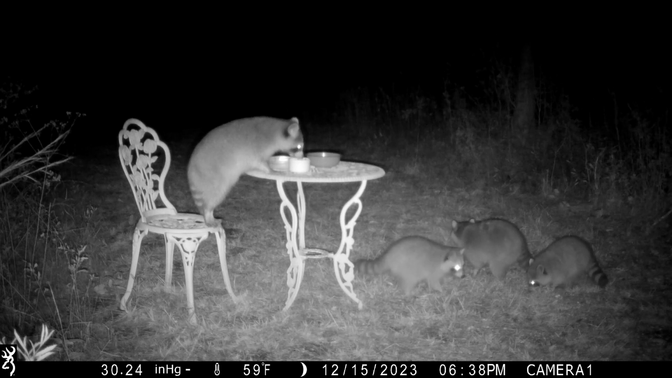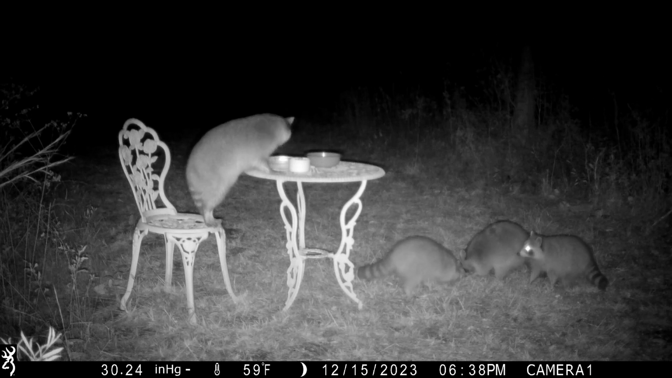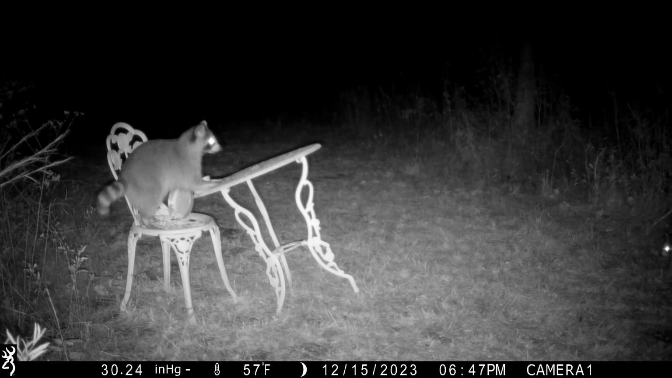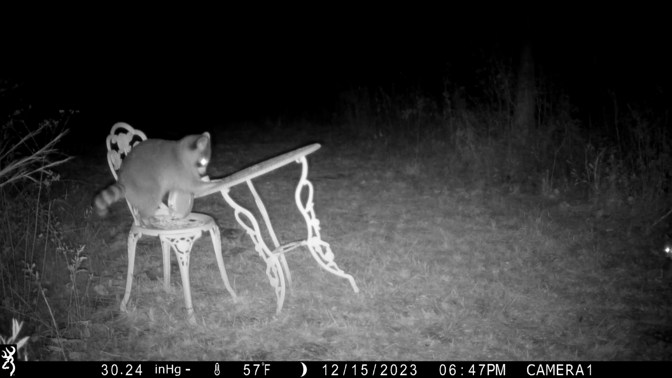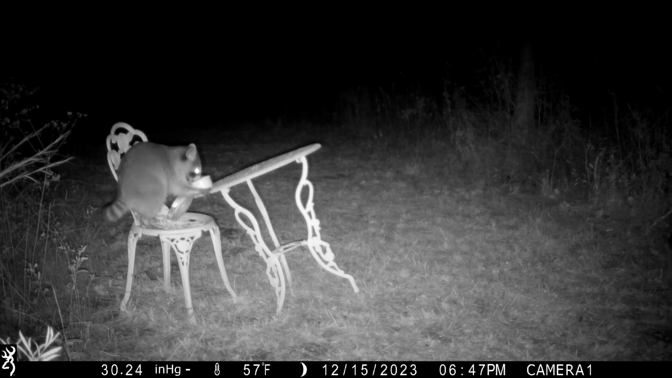That raccoon found the dog food, and he is liking it. And he'll just keep on eating. Heck with it. I love it.